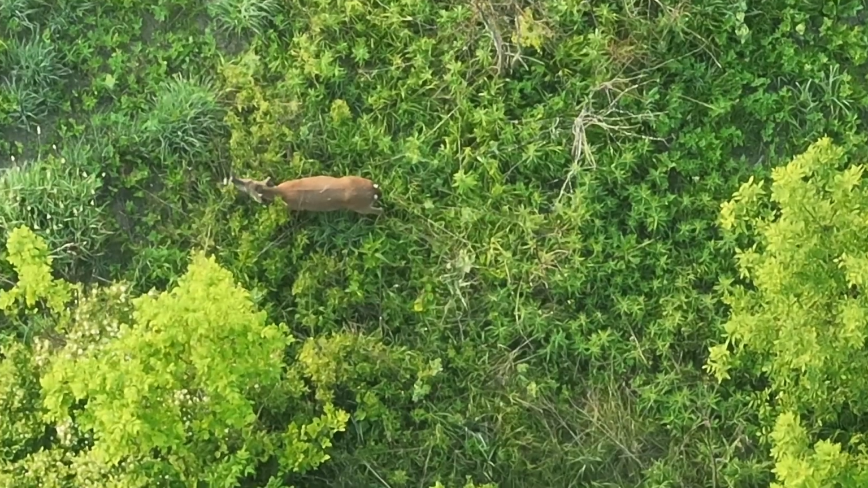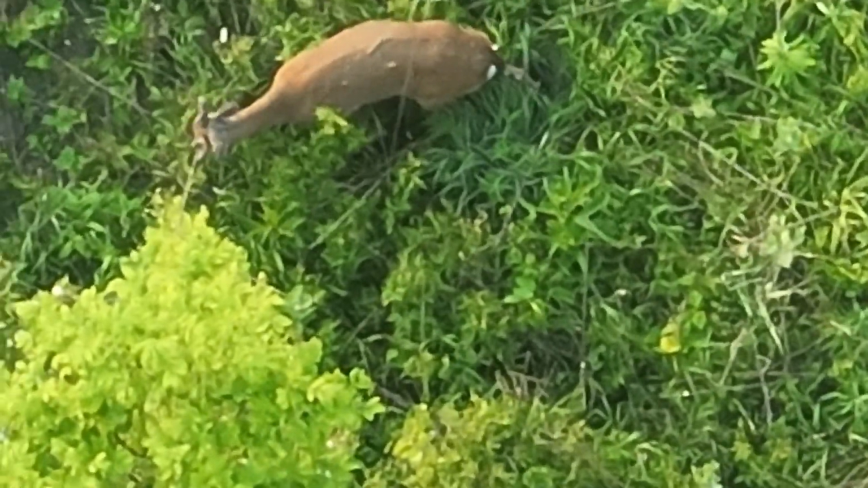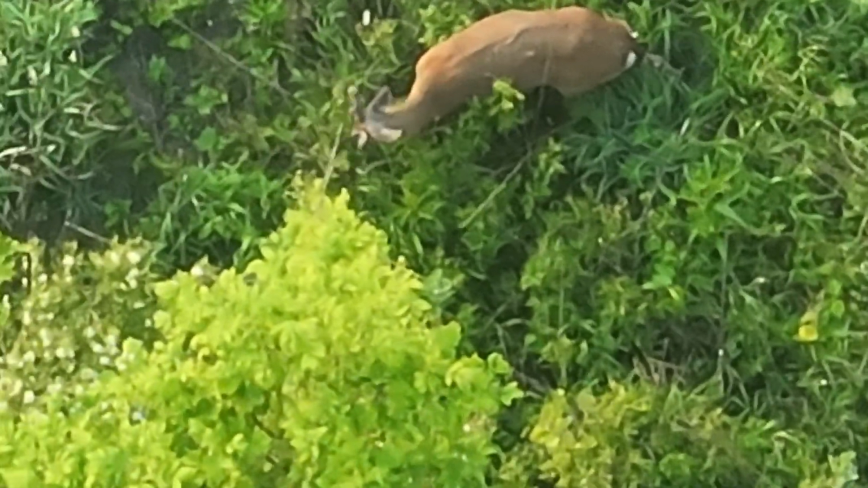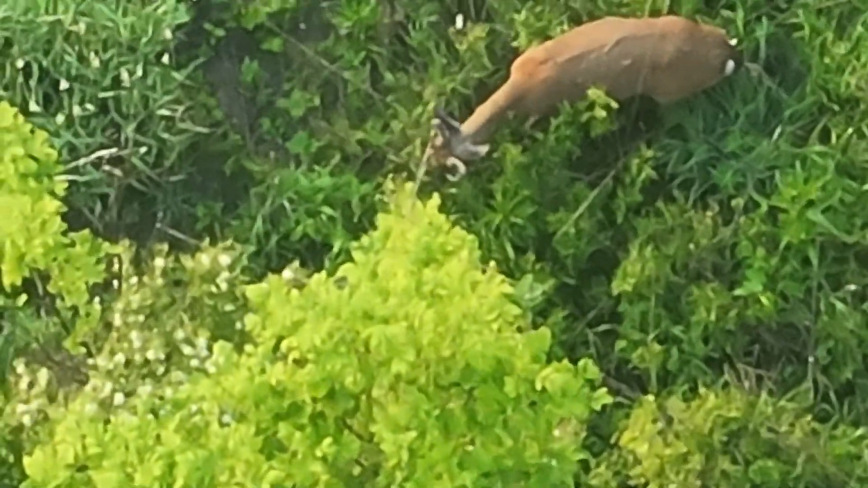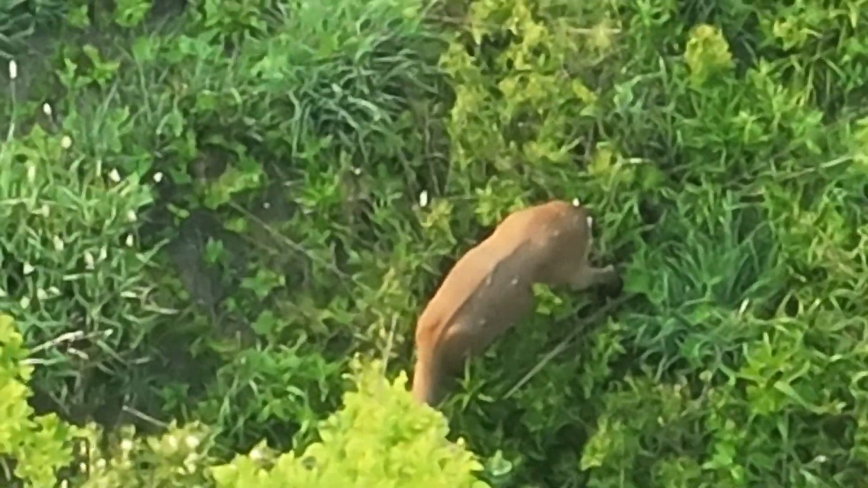Got right to it. This was the second mission of the day. Found some deer, did some fawn stuff earlier, processing this antlered deer here. Looks to be like a healthy whitetail buck, maybe 3 points down there. But we'll find some larger antlers for you later in the video.